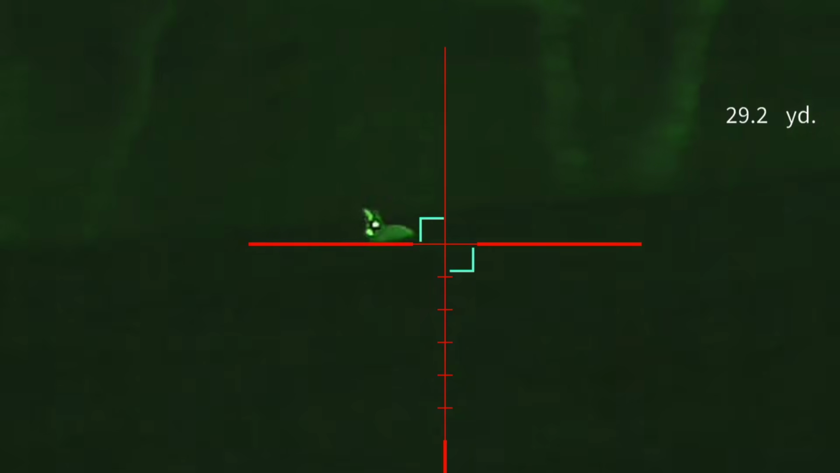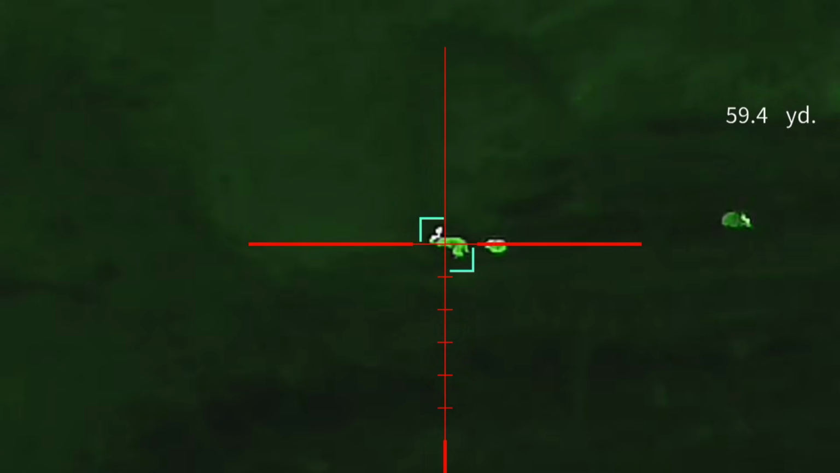Now, for those of you who haven't seen my videos before with this particular thermal, this scope is from a company called Guide Outdoors, and it's got a 400 by 300 sensor in it with a built-in LRF. And as you can see, the LRF box is right in the middle of the crosshair, which in my opinion is where it should be. It's absolutely perfect for this.